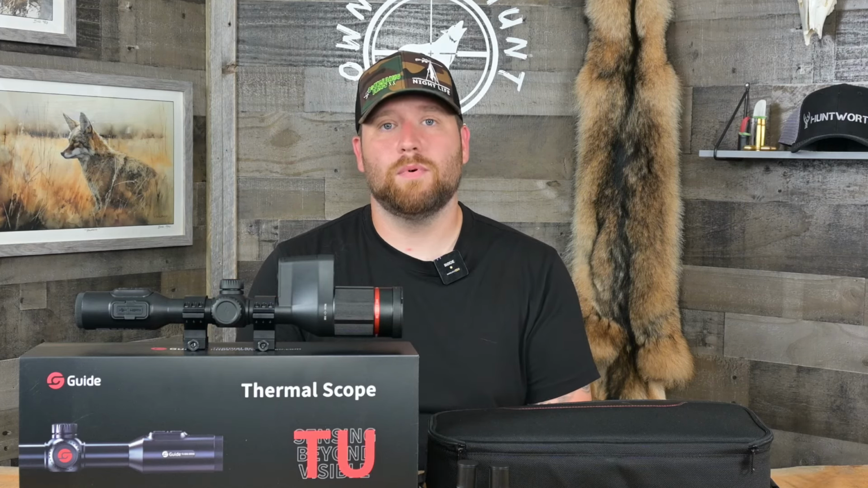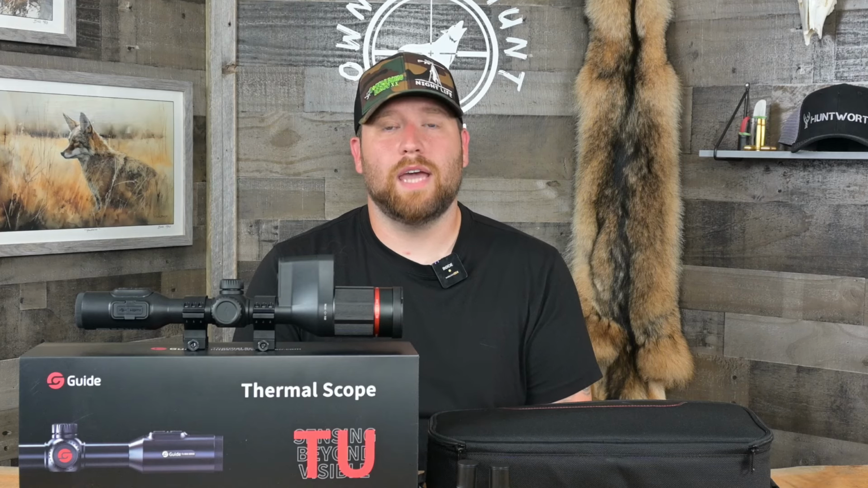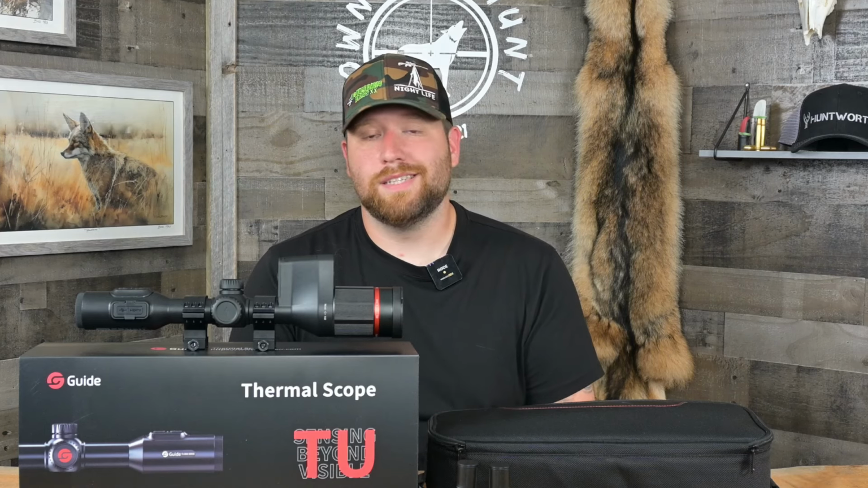I should also mention that this scope has a really huge onboard memory. I believe it's 128 gigabytes of onboard storage. That's double any that I've seen on the market. Most of them are 64 gigabytes. So this is double that. And you can record hours and hours and hours of footage without having to delete anything off the scope.